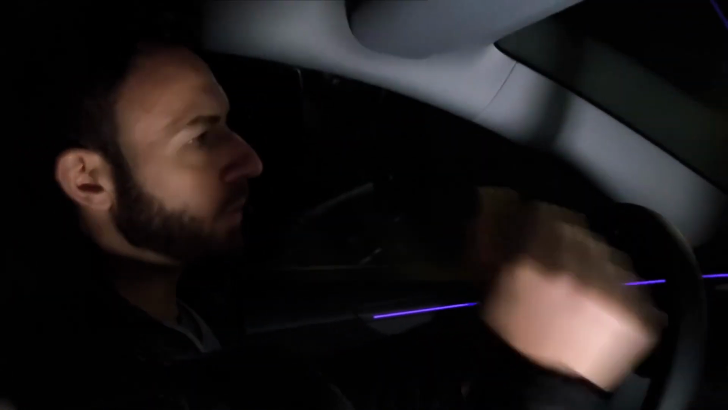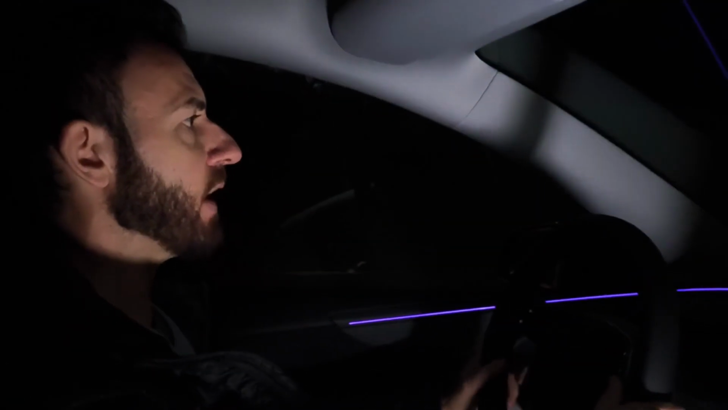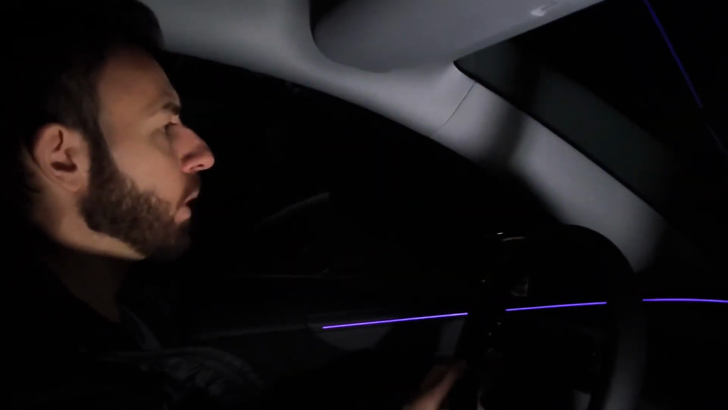And in the interior, we at least have ambient lighting now, even if it's not the greatest thing ever, I'd say. The footwell lighting is still very, very weak, and you can't change its color and so on. But all in all, it's definitely an evolution from the predecessor, the Model Y, definitely.